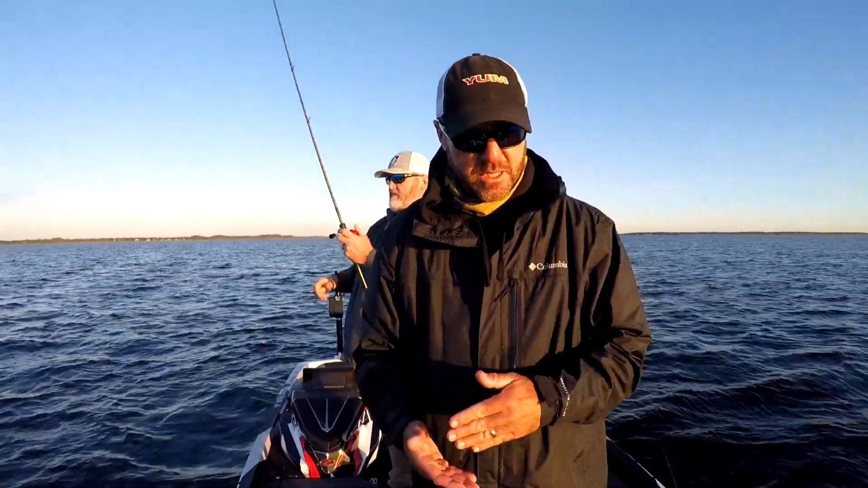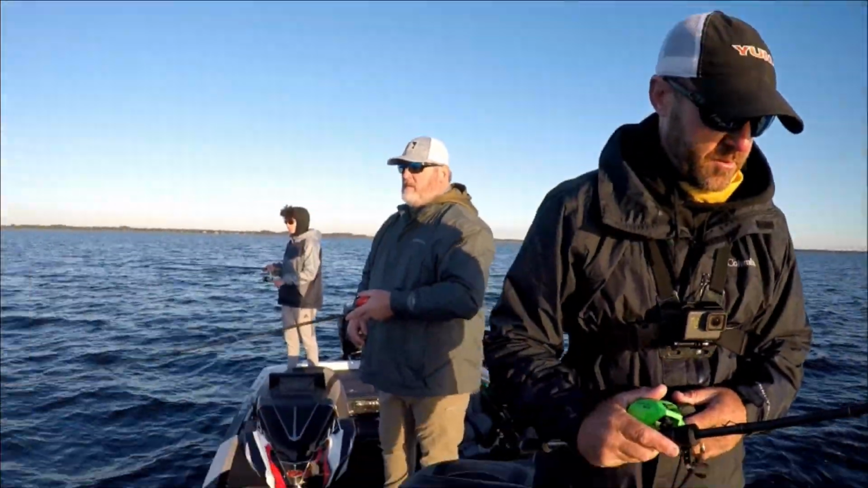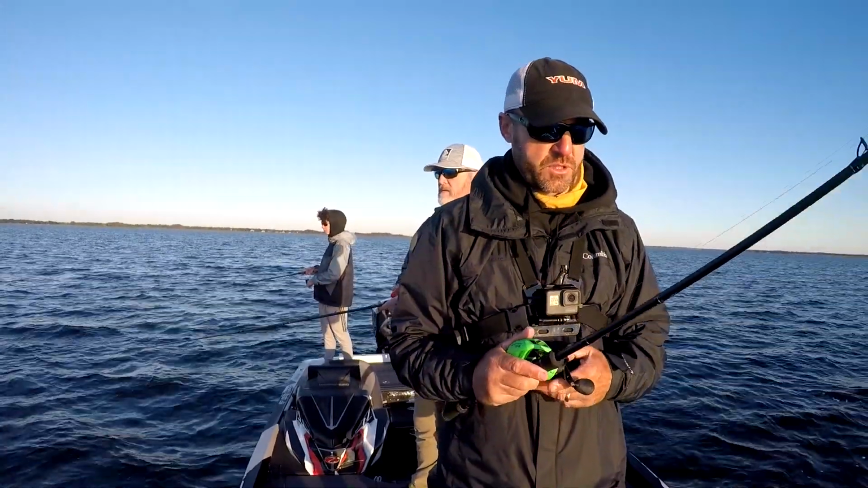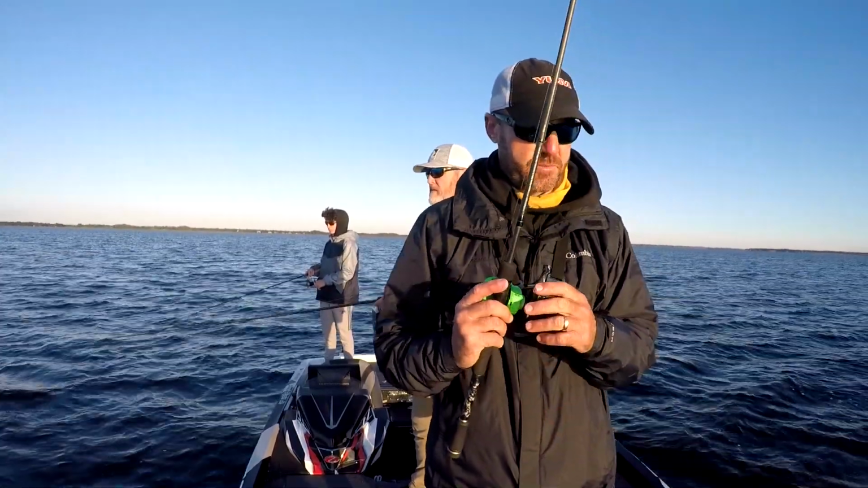It's really important to have all this stuff tied together. We're still not really up to my waypoint, or down to my waypoint.